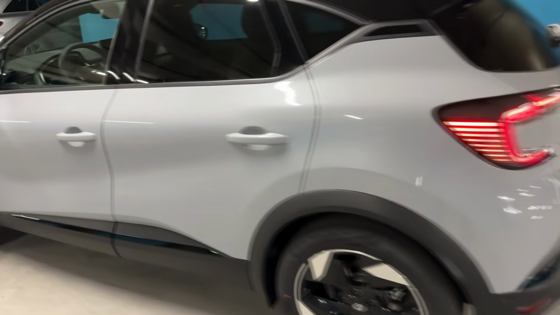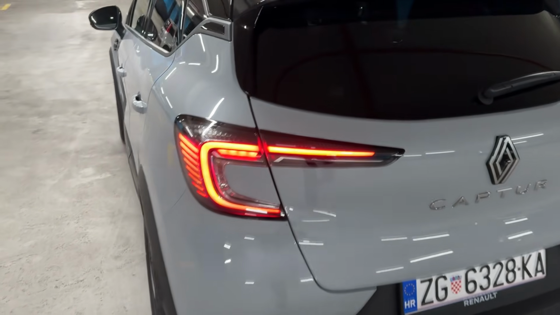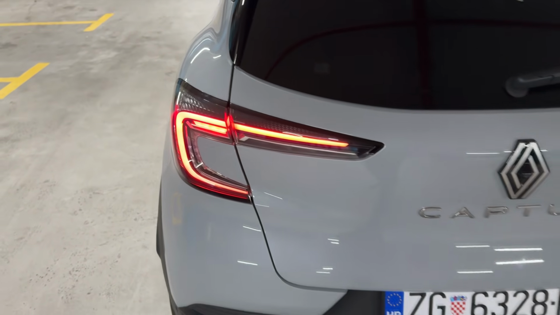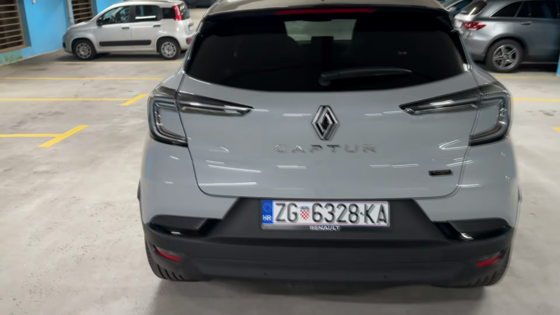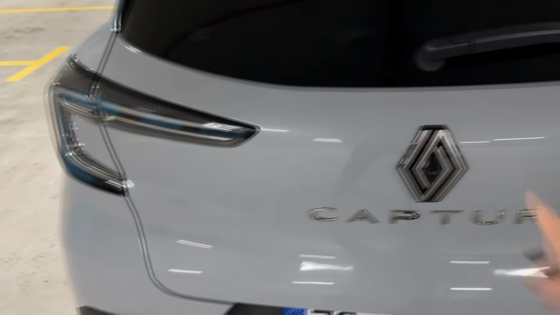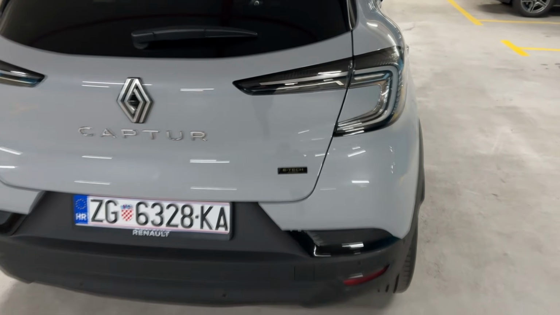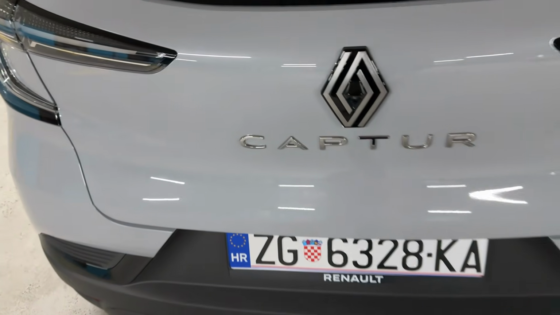Now moving on to the rear, here we have the new taillights, and you will see now when the lights turn off, they have new inner housing. So yeah, let me show you from this angle. There we go. Now you can clearly see, and we have of course the new badge on front and at the rear, Captur lettering, and the E-Tech hybrid lettering. So this is the hybrid. I will talk about the powertrain in a moment.